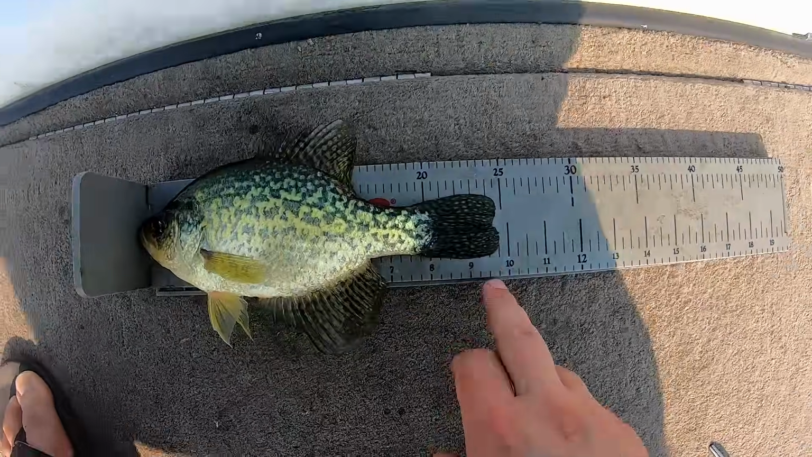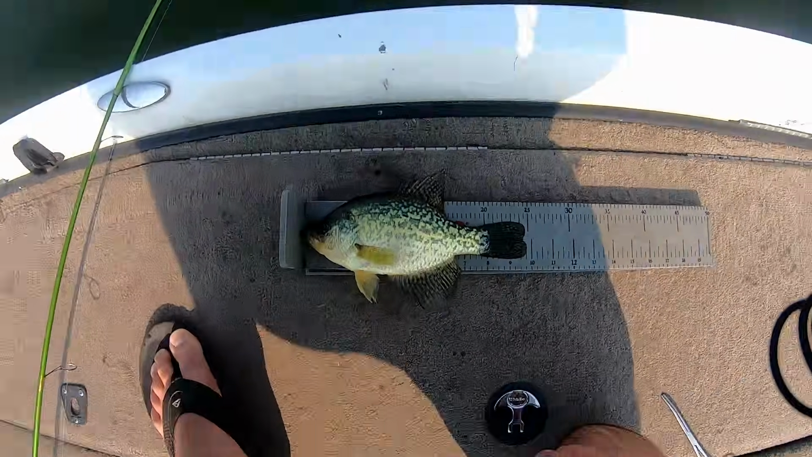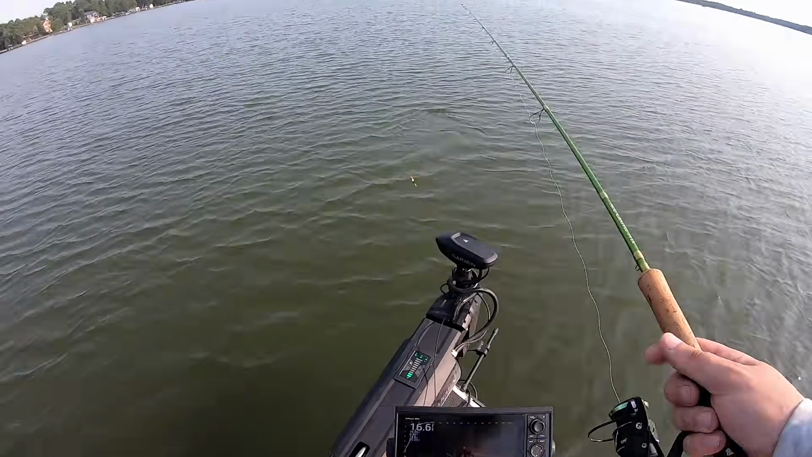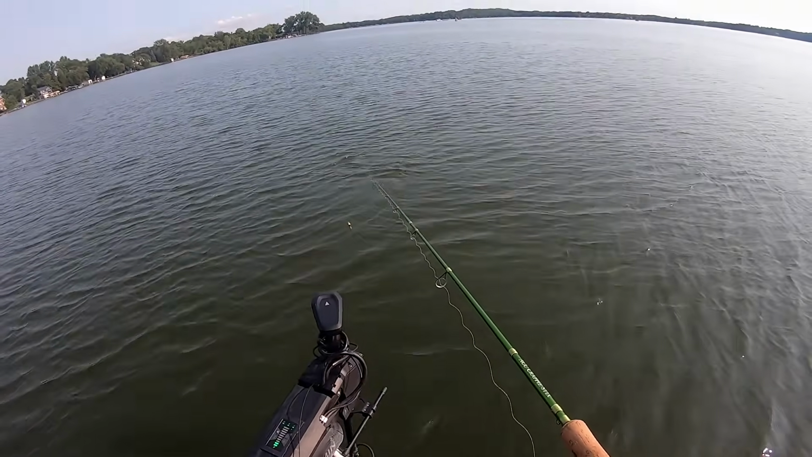Another just shy of 10, 9 3/4. A couple more and we'll go find some fish on the weed edges.